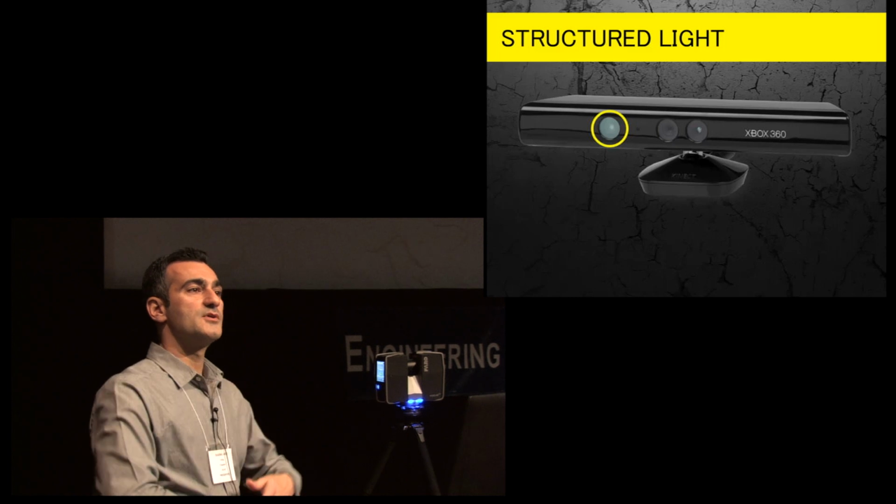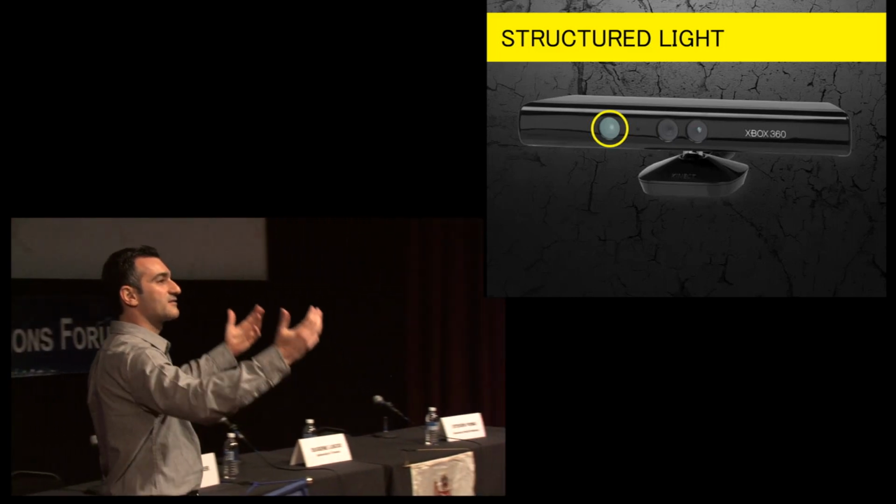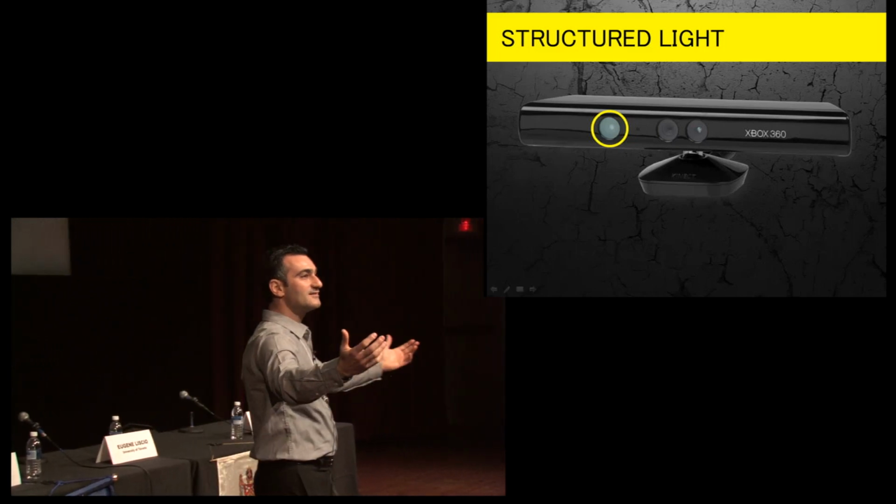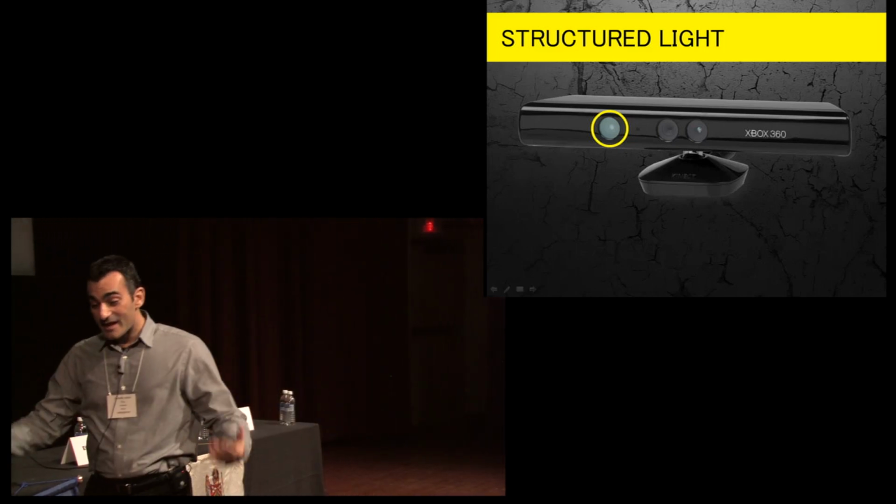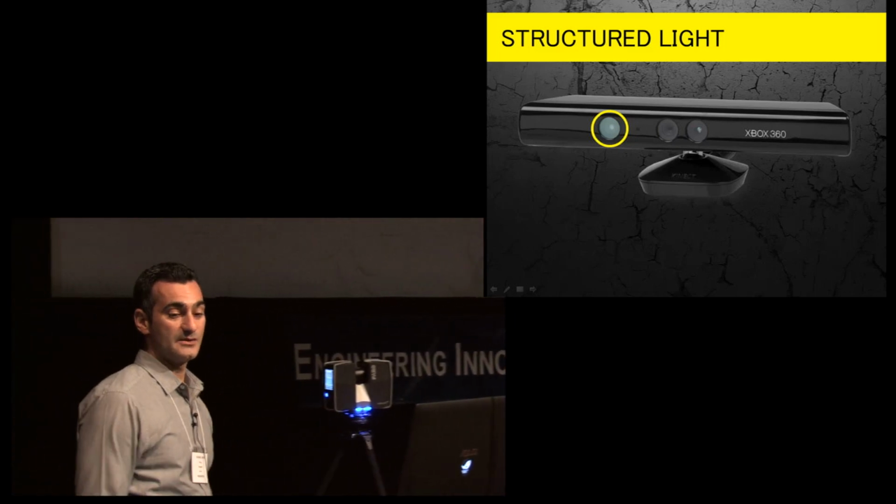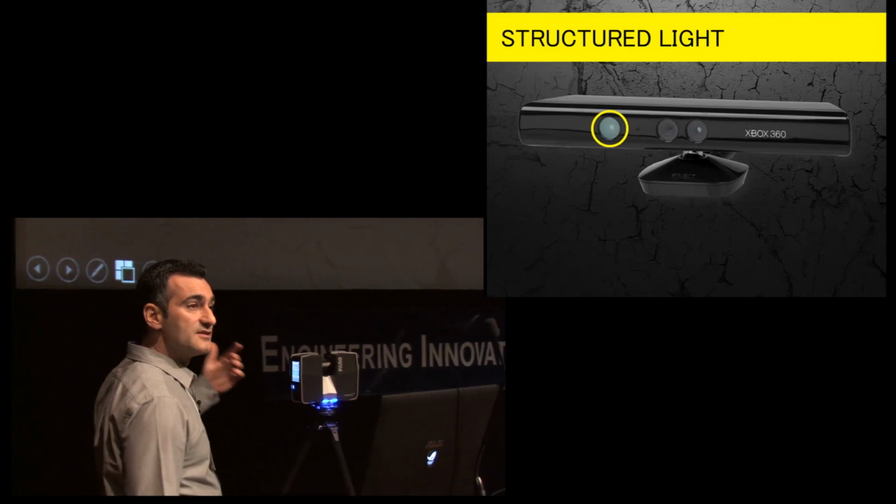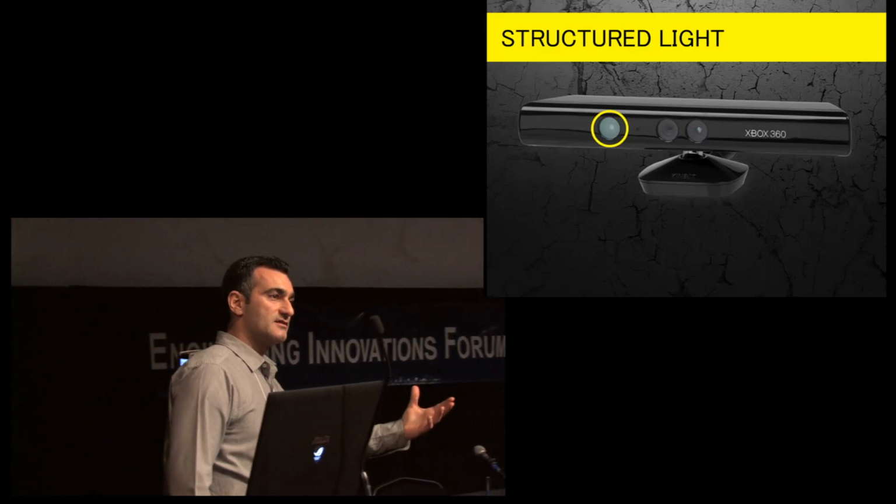Okay, so now I'm going to talk about another type of structured light scanner. Who here has the Microsoft Kinect Xbox? You guys know what that is, right? Okay. So the Xbox Kinect sensor is a 3D depth sensor, is really what it is. And it's a structured light scanner. So what you have here is an infrared projector, and it is projecting a pattern.